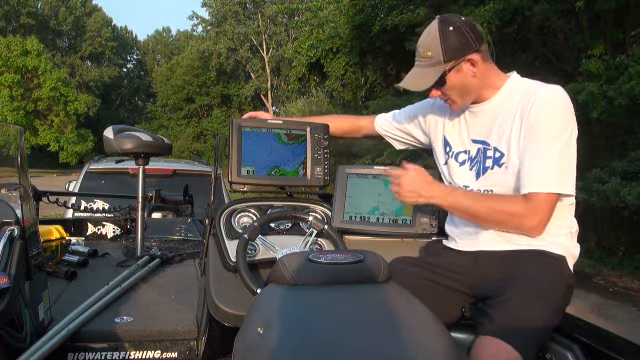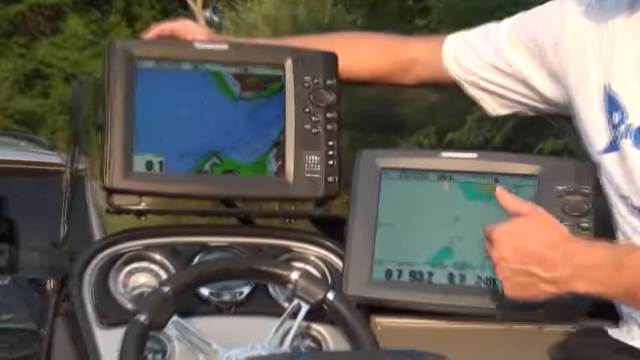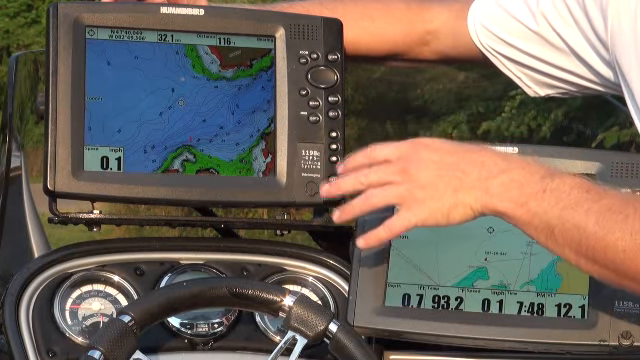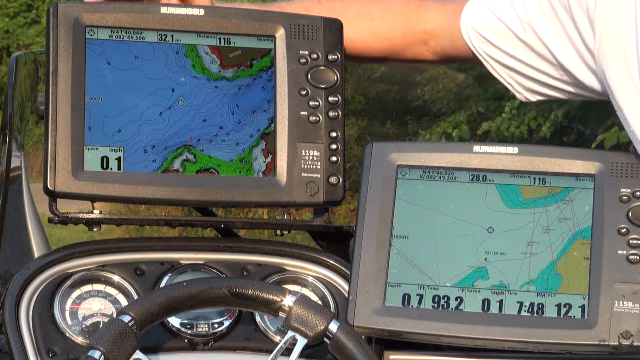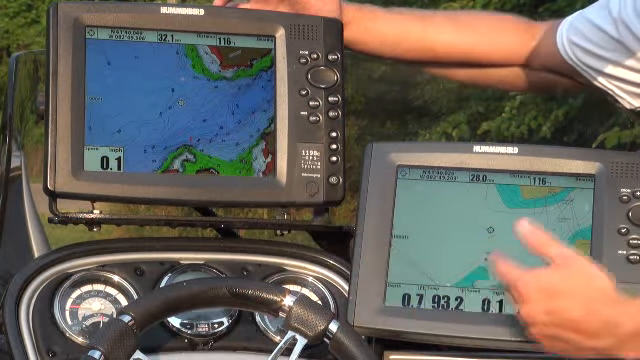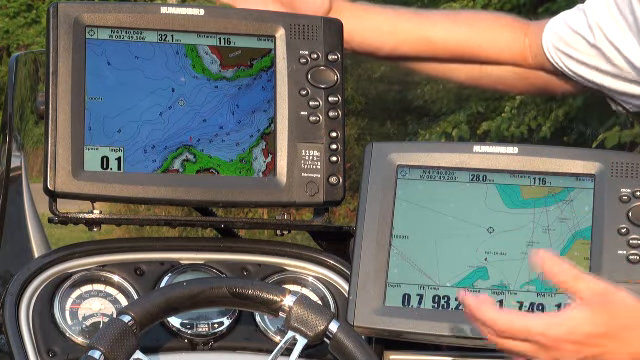So I've got an old chip in my 1158 unit that I used to use. And in the top unit here, which is my primary unit, I've got a LakeMaster chip. This is a LakeMaster Michigan chip, but it works in most of Ohio and a lot of the Great Lakes, really. And if you notice the difference here at how tight these contours are, on this I have basically no information. I can tell there's islands, and that's essentially it.